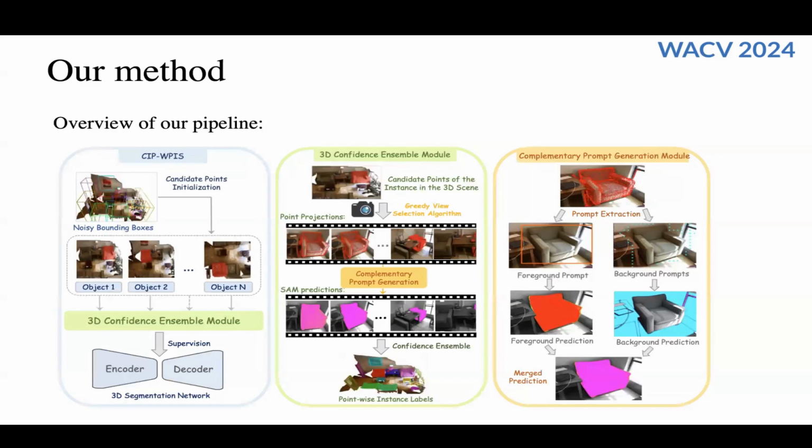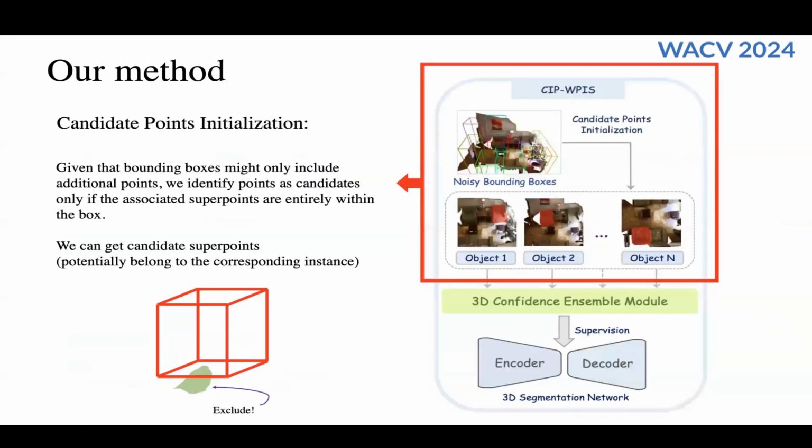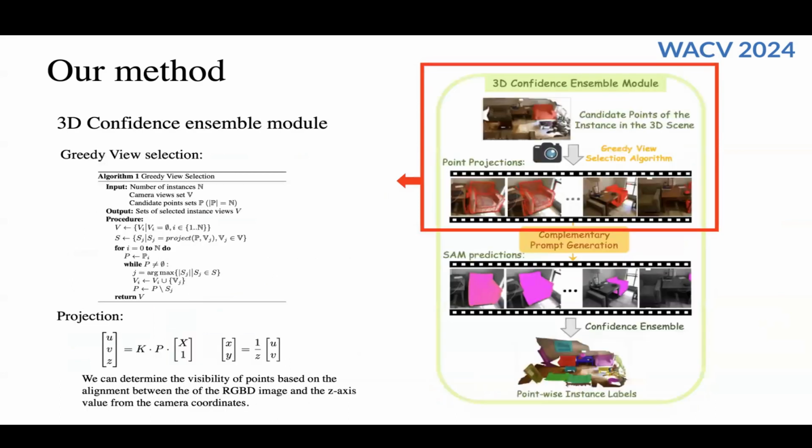The overview of our pipeline is as follows, and I will introduce the parts in detail later. First, we have to initialize candidate points. The candidate points are initialized with the information of superpoints, which represent the 3D geometry structure.